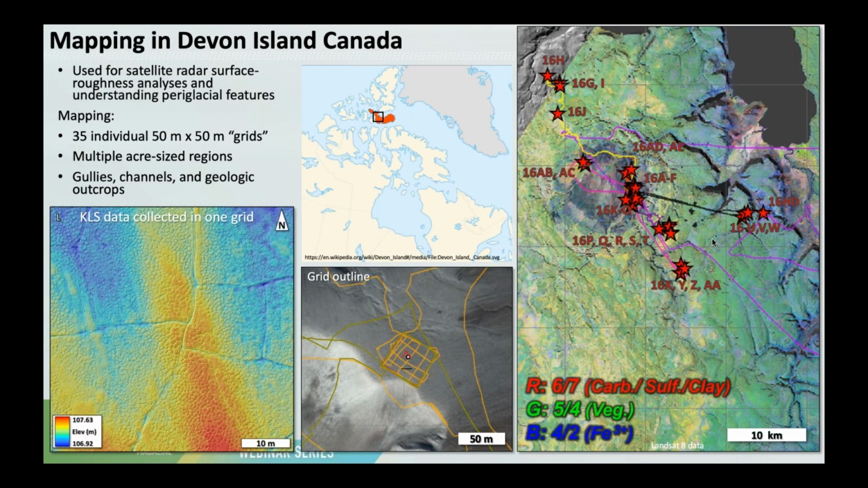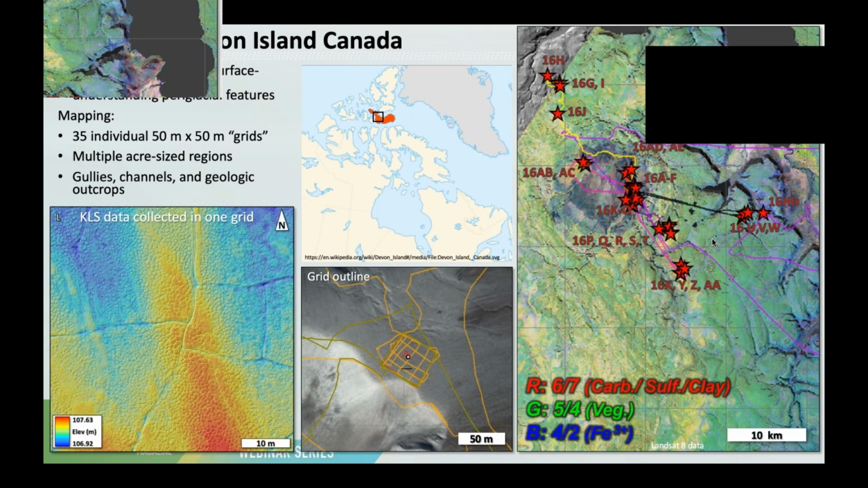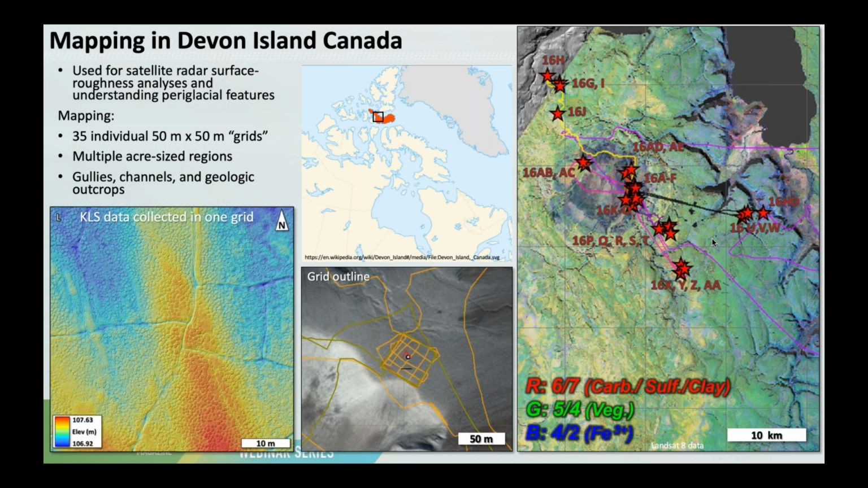One of the primary reasons to do this was to map out 50 meter by 50 meter grids at as high a resolution as physically possible. What we were trying to do is understand in ultra high resolution the surface roughness of these areas to compare to radar data.